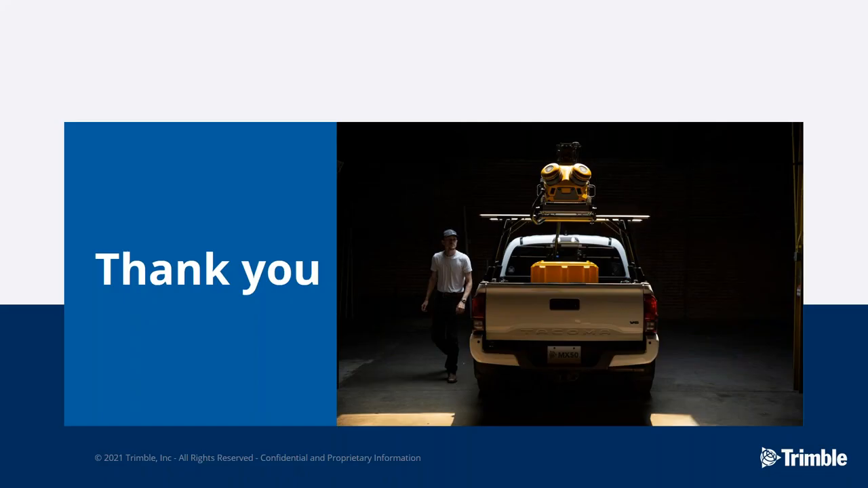Would atmospheric conditions such as ash, haze, or smoke affect the LiDAR data? The answer is it might affect the LiDAR data, but we do have filtering capabilities in our Trimble Business Center software to help clean the data if any atmospheric conditions influenced it.